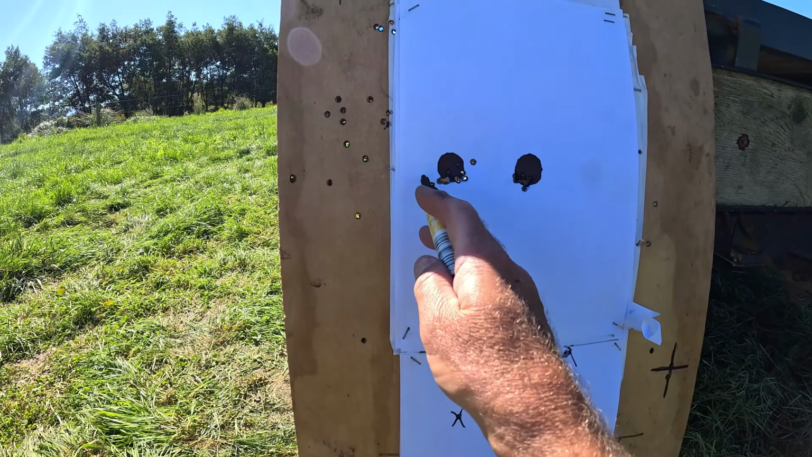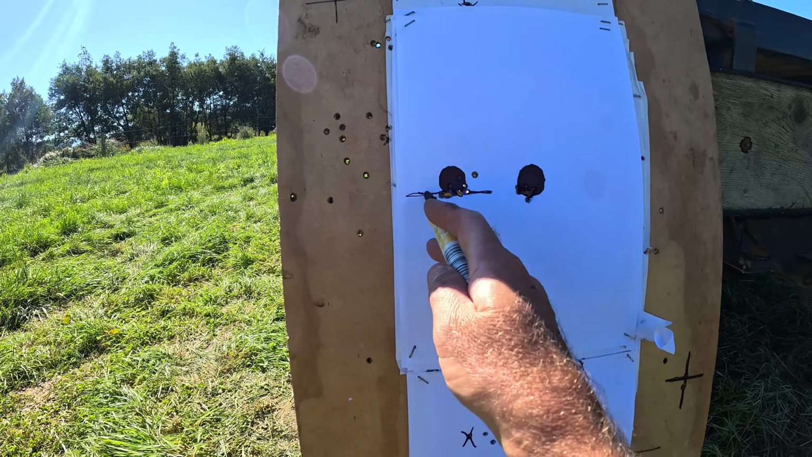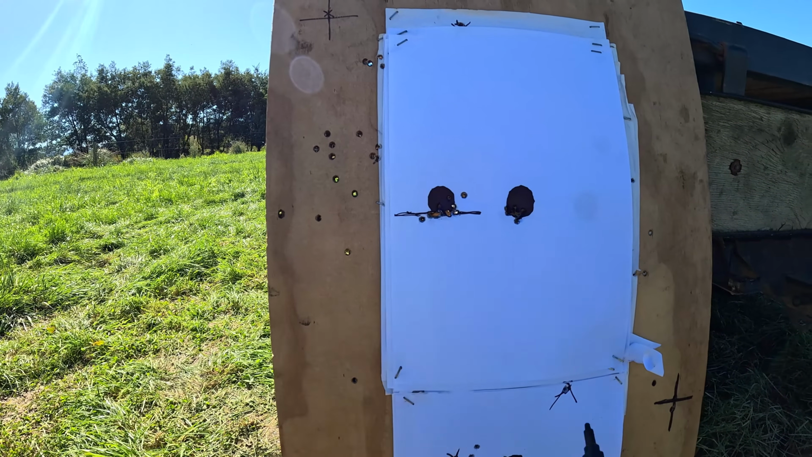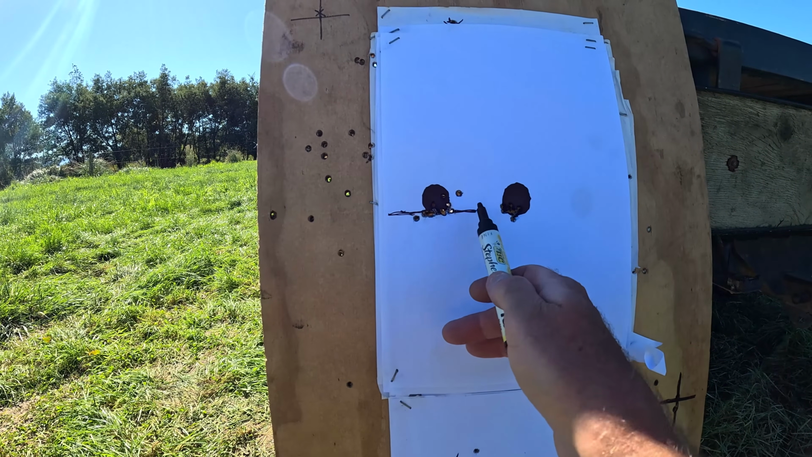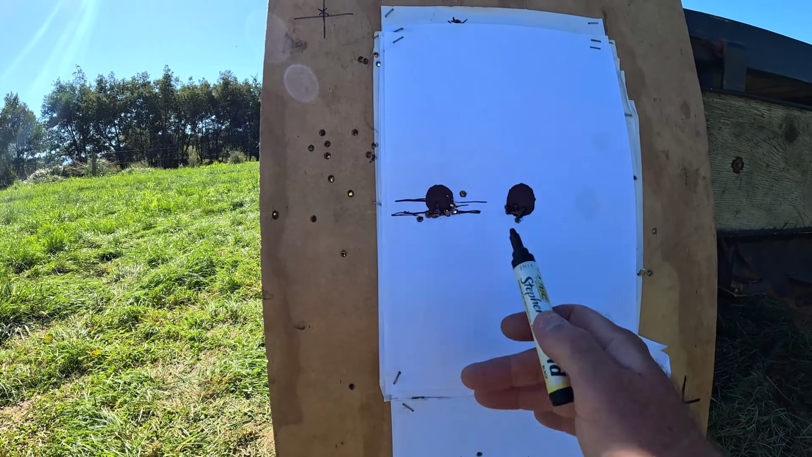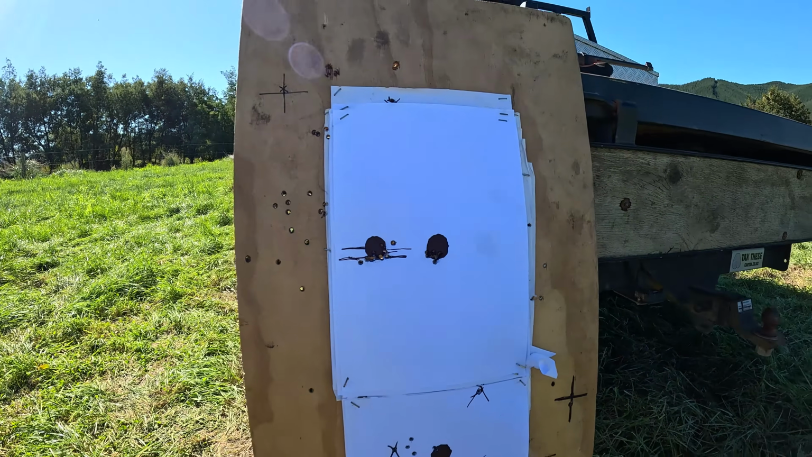Obviously you can see that my horizontal was sort of about there. So after readjusting the crosshairs, you can see that I had one there, one up there, and probably that was a bit of me. But I'm pretty happy as long as I'm consistent with roughly the middle of that black dot at 30. I'm pretty happy with the setup.